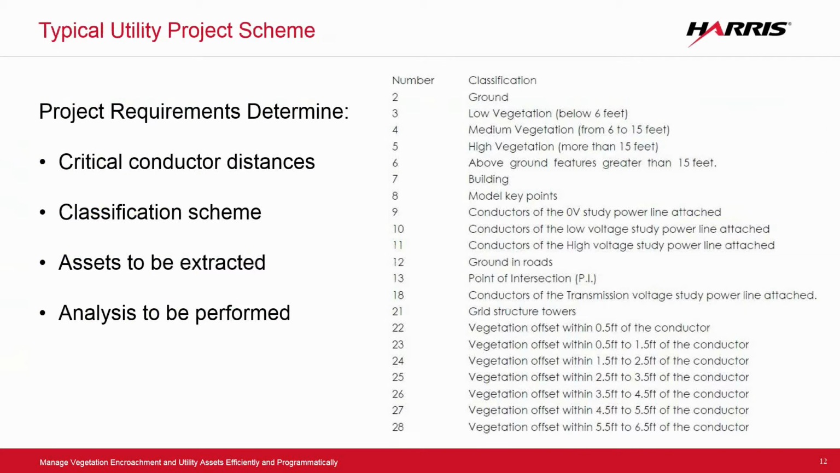So that's just a little bit about LiDAR. I'm going to get into talking about the types of solutions we use to produce utility data sets and how utilities use the information. So a typical utility project, if you've done LiDAR projects before, requires, and this is specifically about critical conductor distances, so distances to vegetation or to man-made objects.